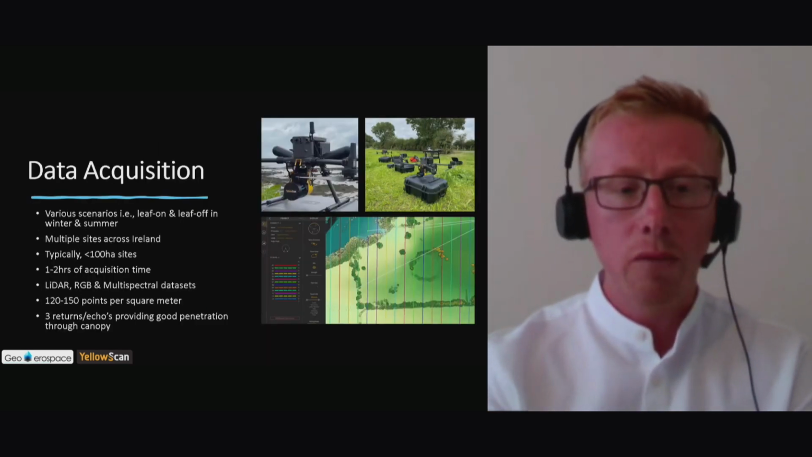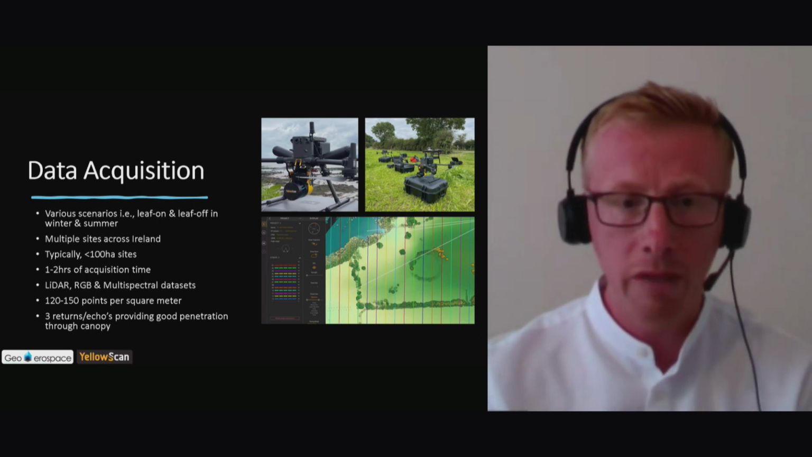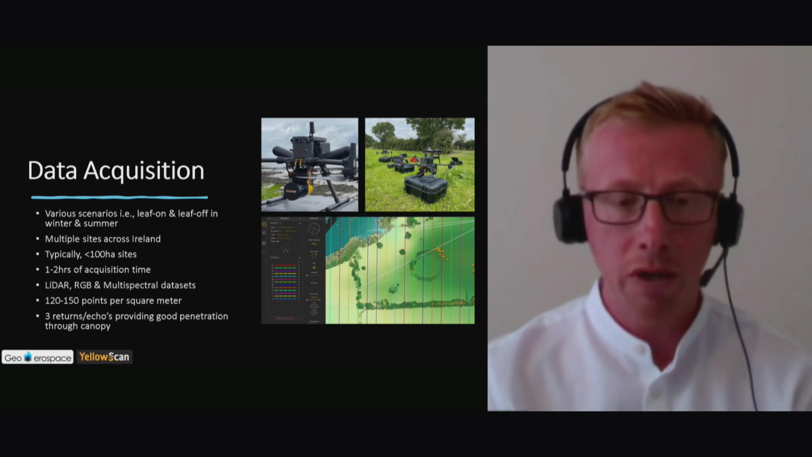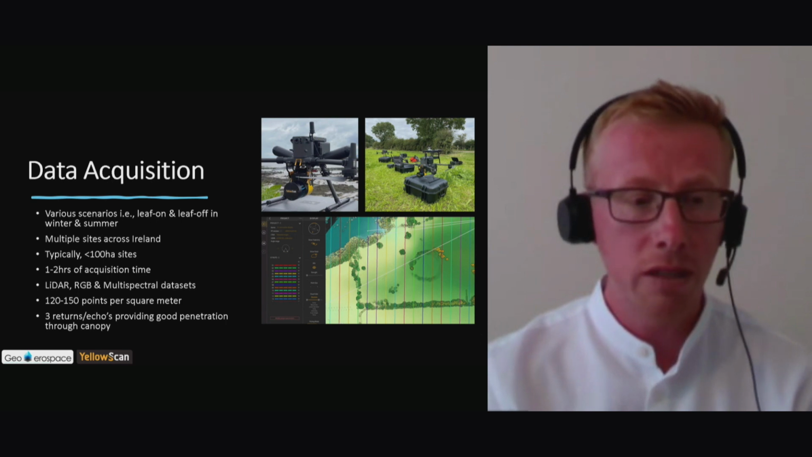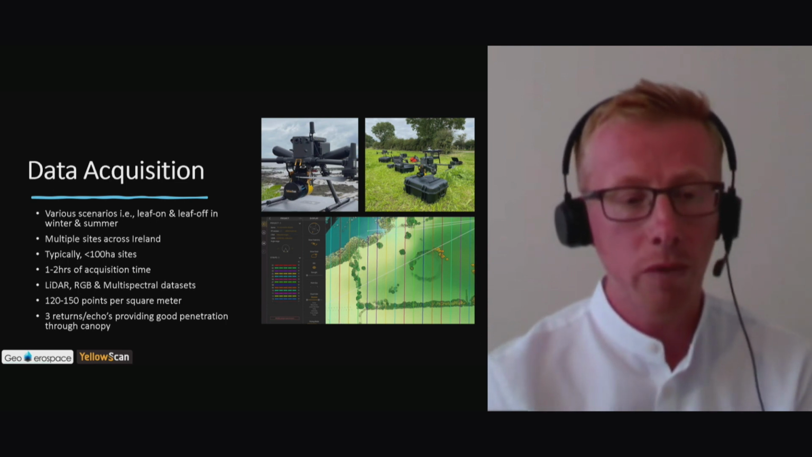We have numerous scenarios that we flew in winter and summer to try and understand what's the best solution. So when I say leaf on, leaf off, that is obviously summer and winter. Multiple sites across Ireland, there's about 100 we've covered. I don't know how many sites at the moment, quite a lot. And we're doing it temporally as well. We're not just doing one flight, we're doing them over time.